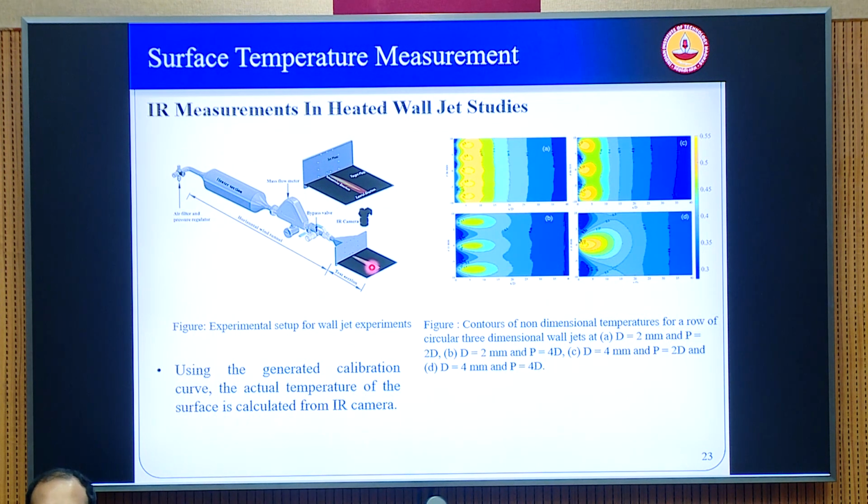The heated wall jets, which are usually used for cooling the combustion chamber liners in aircraft gas turbine engines. So they are subject to very high temperatures in the different zones like the primary, secondary and tertiary zones. So we use bleed air from the compressor and then we try to cool the combustion liner. So here what we have done is, of course we didn't do this at combustion temperatures, we just heated the air above the atmospheric, ambient temperature conditions, and then we use the IR cameras to image what is happening